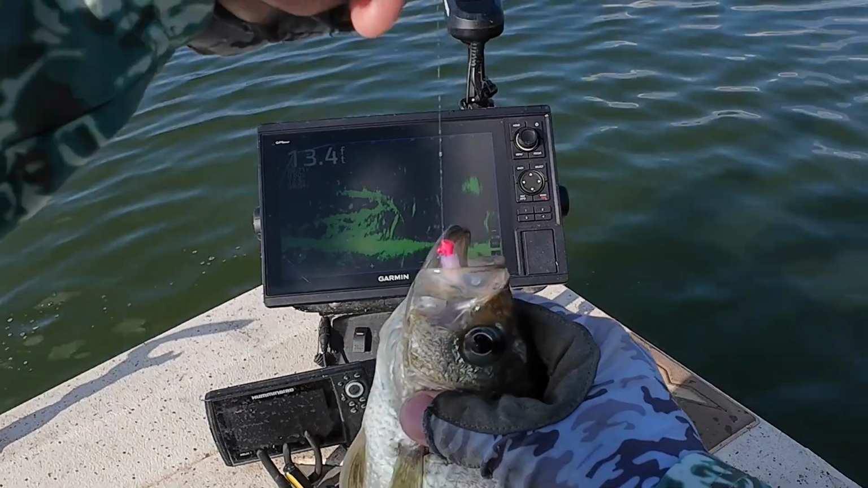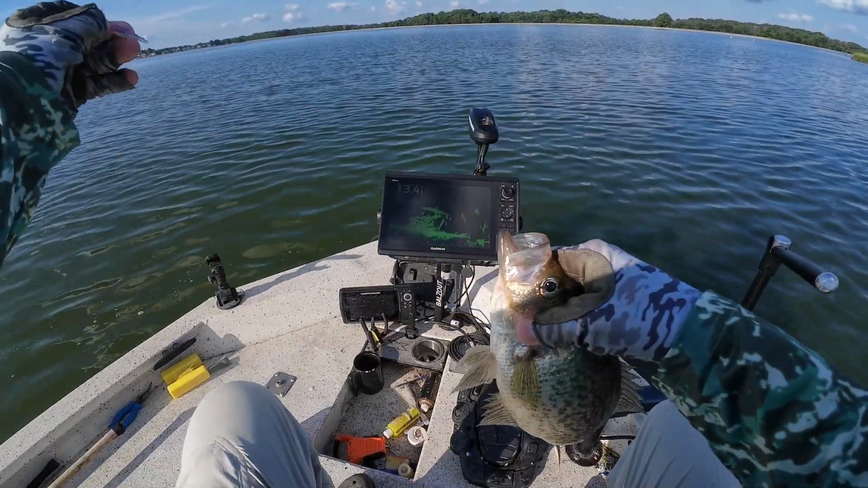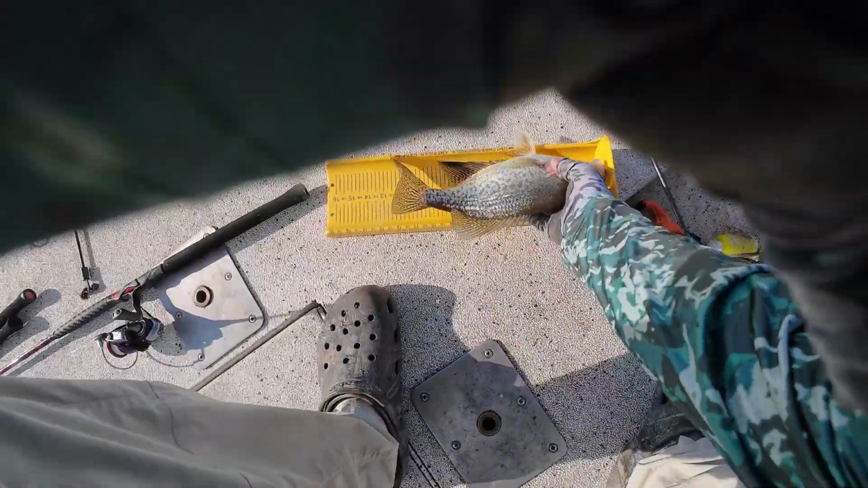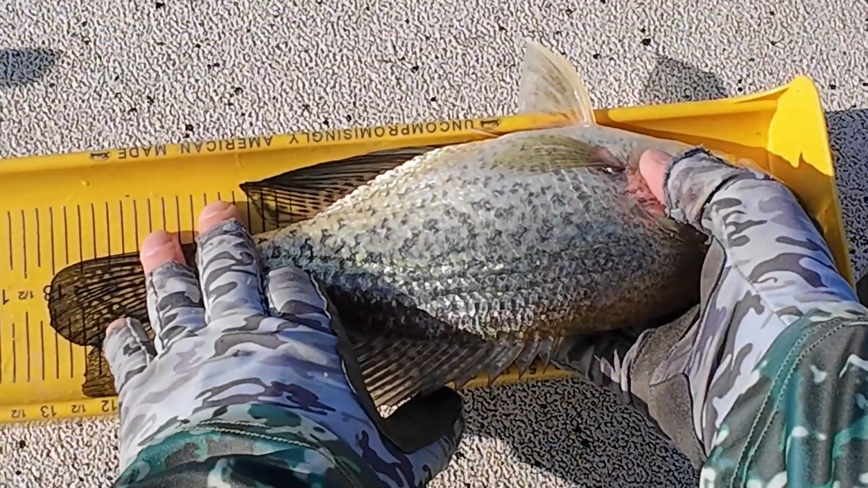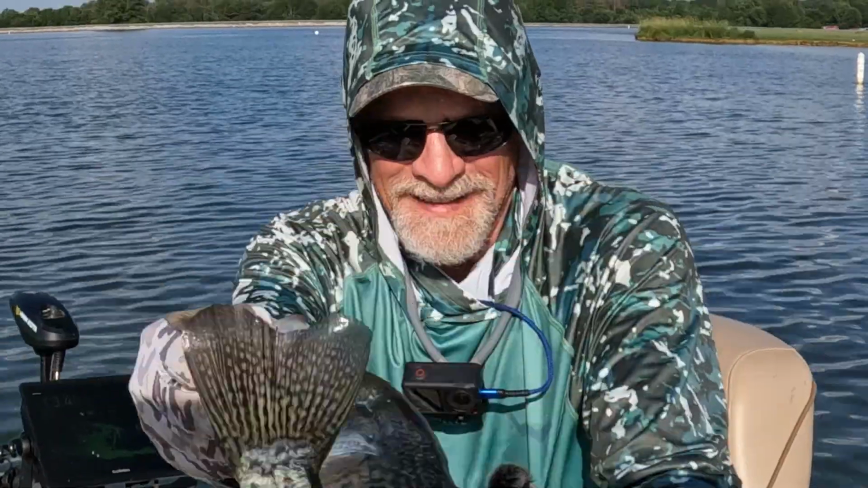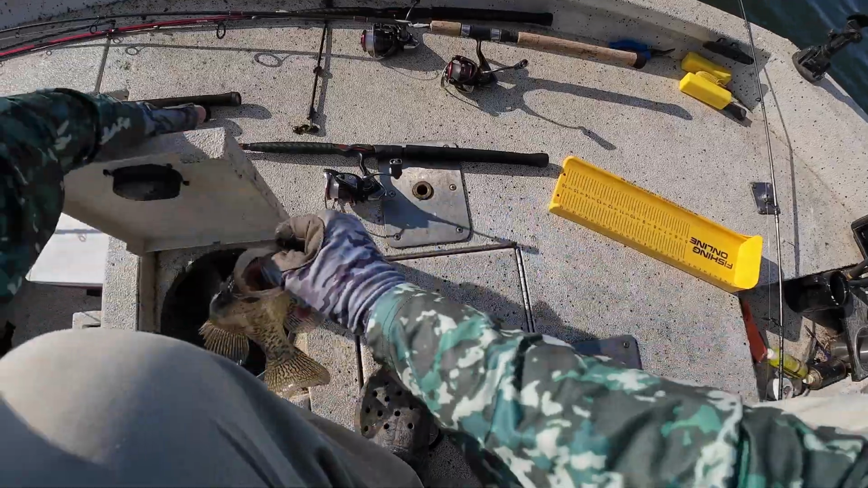So a key point is to keep on casting to new fish as much as possible. If you catch one, great. Cast a few times, but then move on to a new brush pile. 13-inch black crappie. That one. Nice one. 13. Get in there, dude.